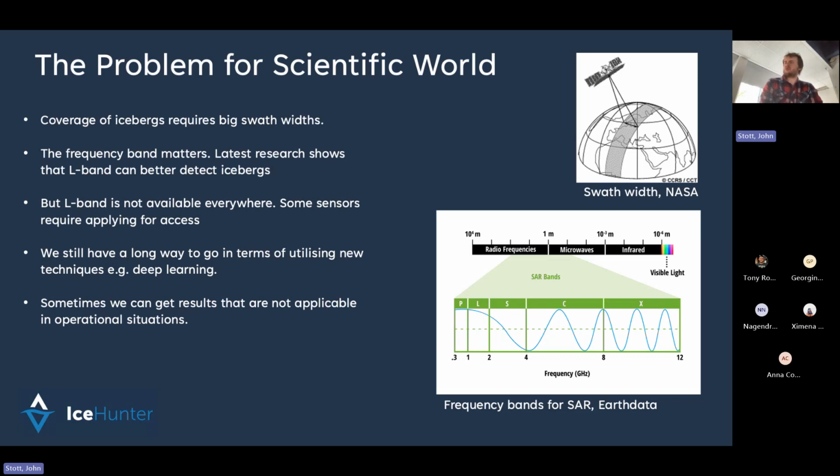It's in the research. It's kind of a vague area, so there's a bit of a gap in the research. And sometimes we can get results that are not applicable in operational situations. So what I mean by that is, for example, let's say you have a really good detection system, and you get a result that looks great. It looks like a breakthrough, but you find that it's not good for operational purposes, especially if it requires a large computational load, or it just looks like it's very difficult to repeat.